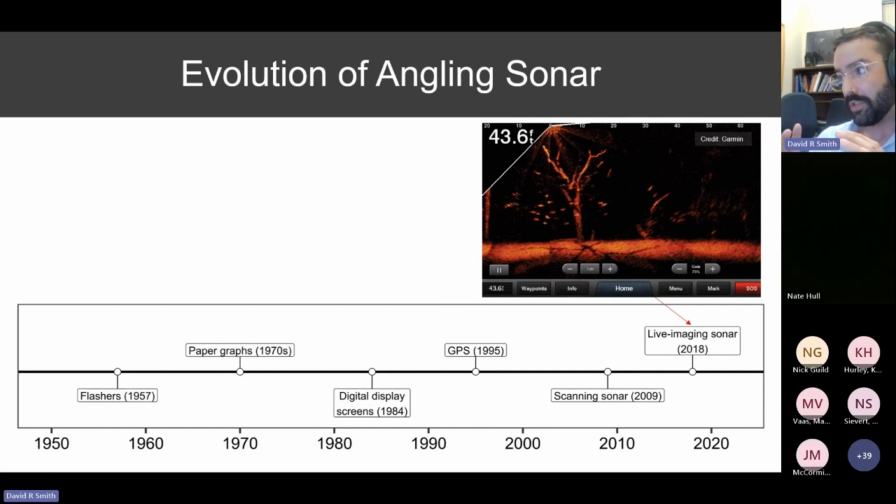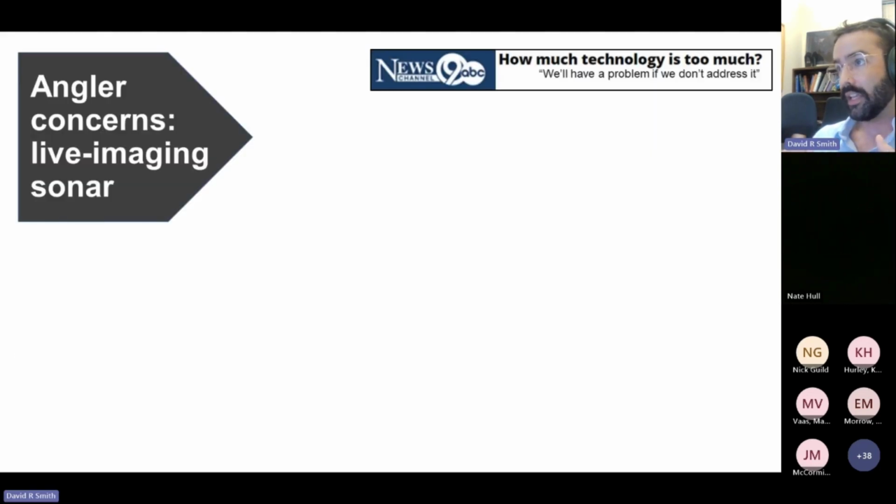And with live imaging sonar, anglers have the ability to pinpoint individual fish locations and watch as that fish reacts to the presence of bait or lures in ways that you couldn't do previously with scanning sonar or any of these other iterations of angling sonar, at least not with the level of precision you can with a live imaging sonar.